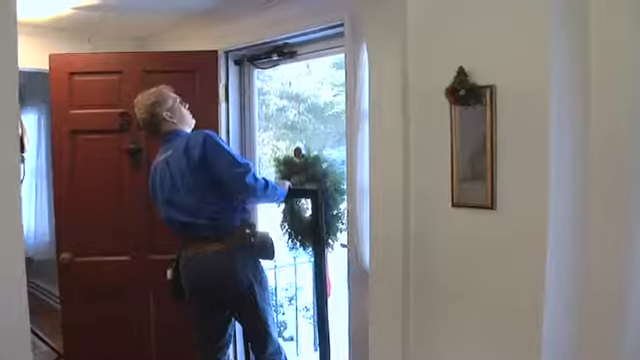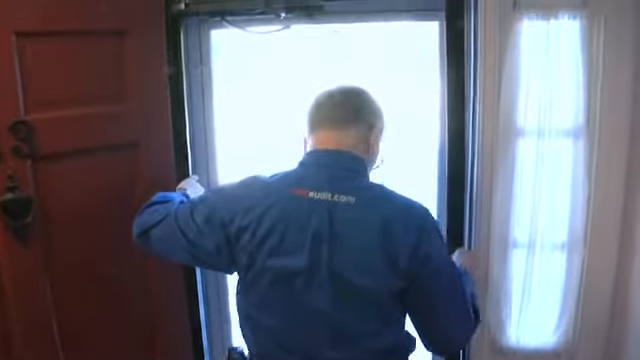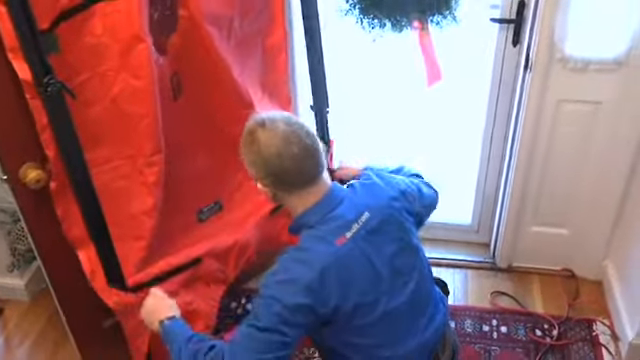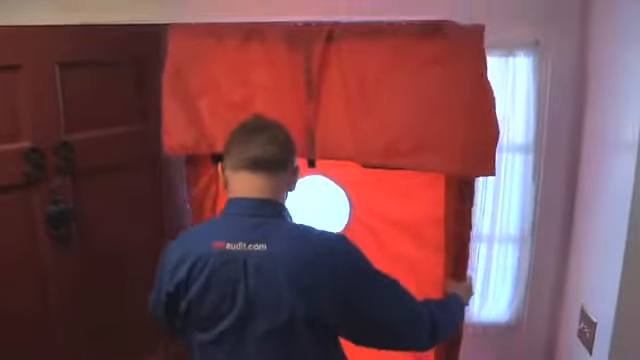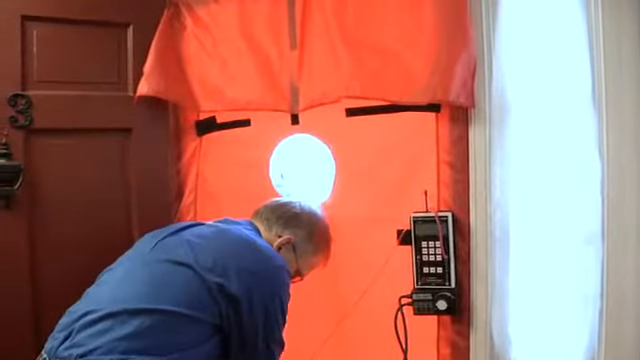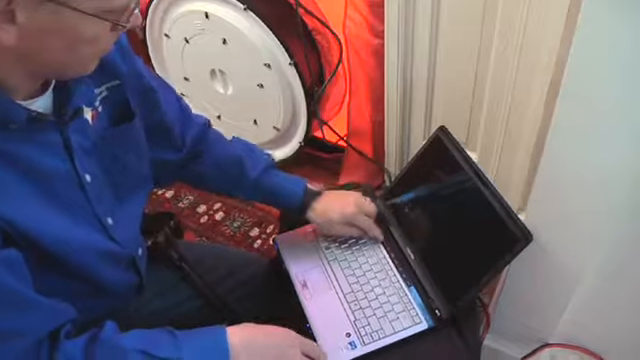A blower door is essentially made up of a couple things, right? You've got the fan. Yeah, we've got a huge fan that'll move about 6,000 cubic feet of air per minute. And then right here we have a frame that's adjustable, so we can fit it into most front doors. And then we have a shrouded canvas that goes over it to create the seal. And the main part of it is the manometer, to show us a pressure difference in the building. And then we're going to hook up a computer to it that's going to help us capture the data and do some graphs and some calculations on it.